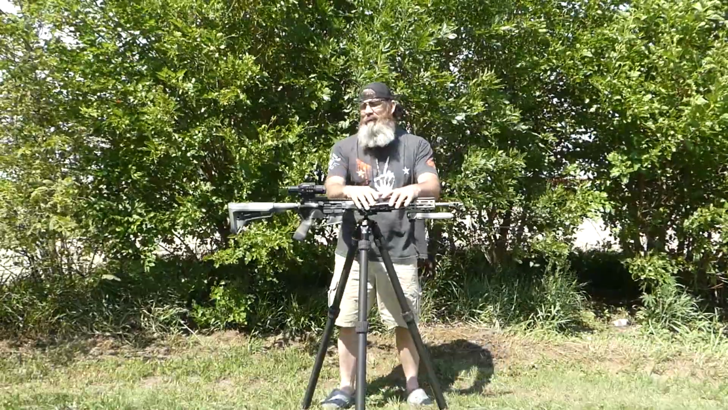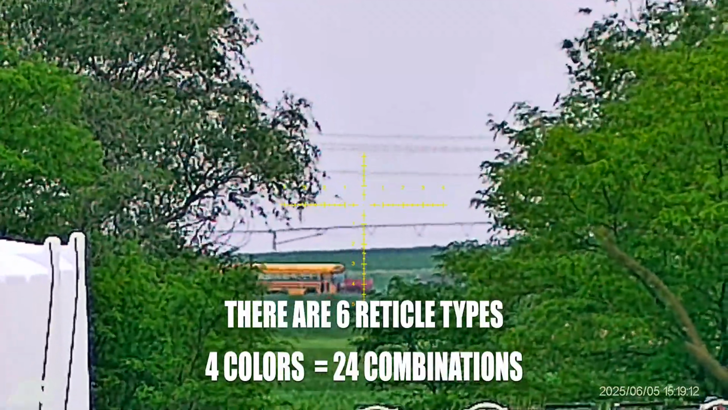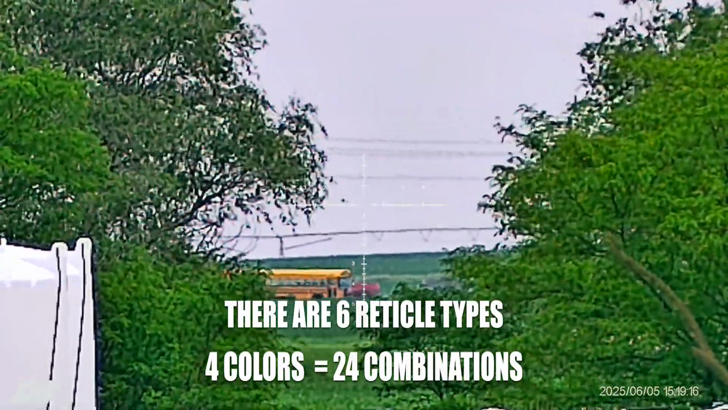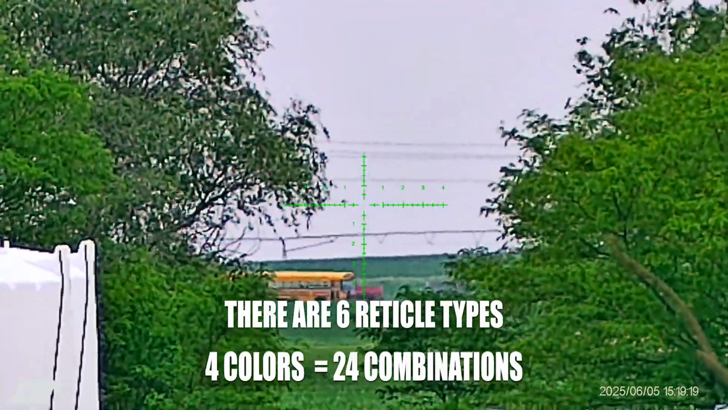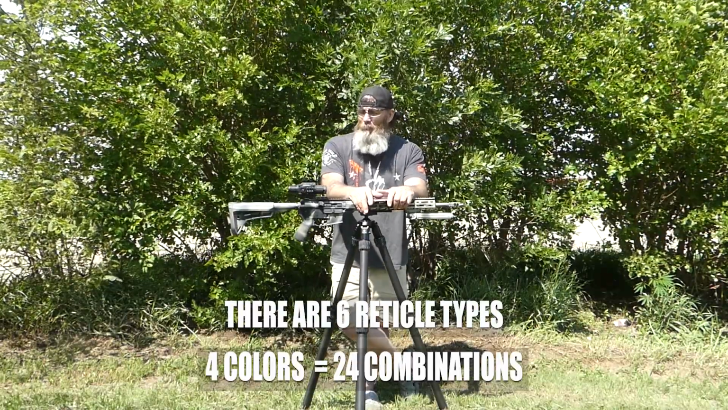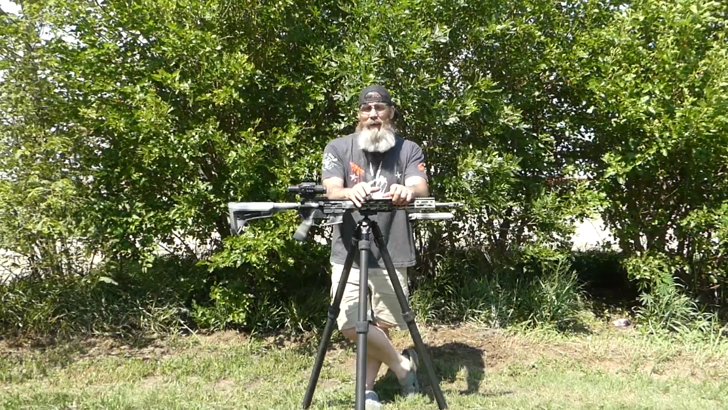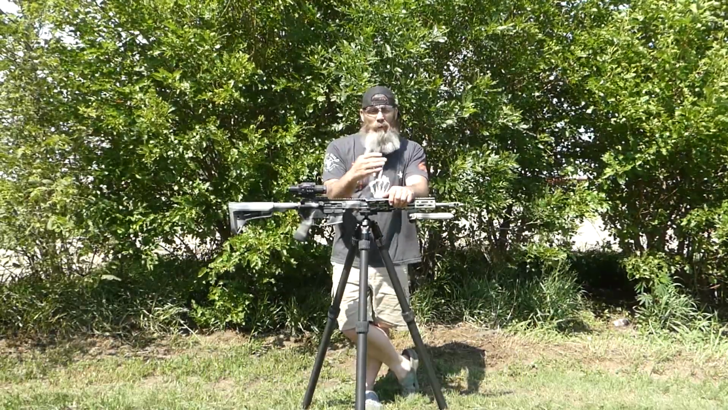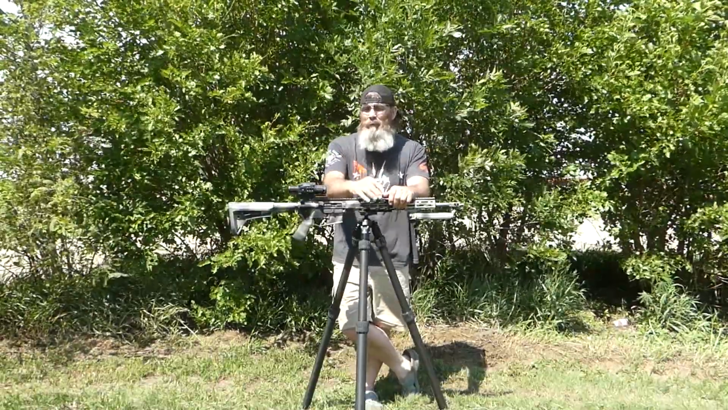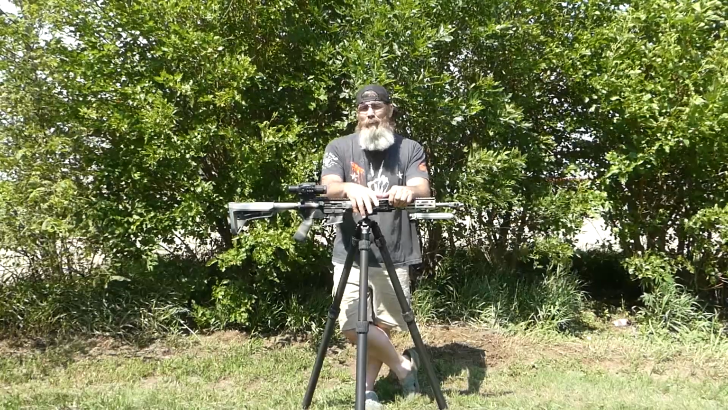One of the other nice things is your reticles. You can change your reticle colors. You can change in between. I think there's probably 15 or so different reticles that you can choose from with this scope. You just decide which one's going to be best for you, and it may be circumstantial. For longer shots, you may want one reticle. For shorter, quick shots, you may want a different reticle. Just whatever you prefer. That gives you the capability with this unit.